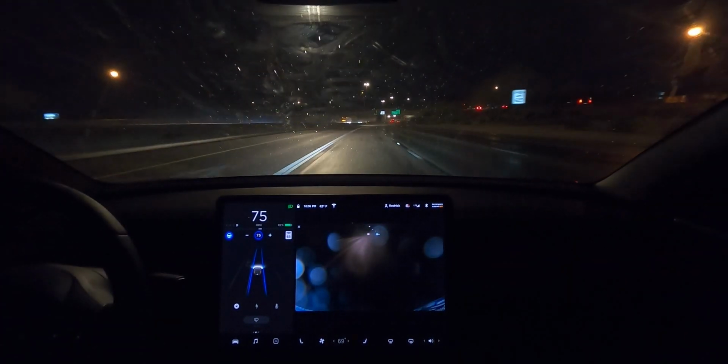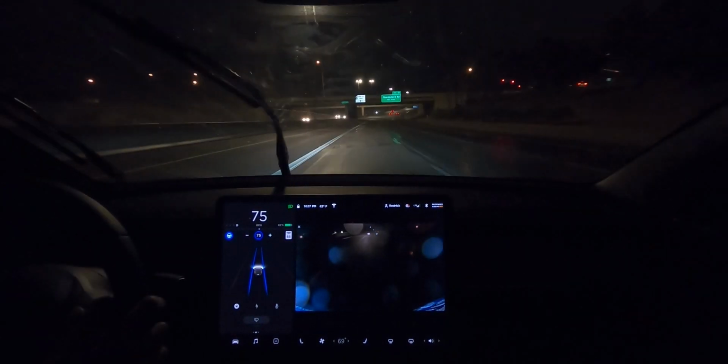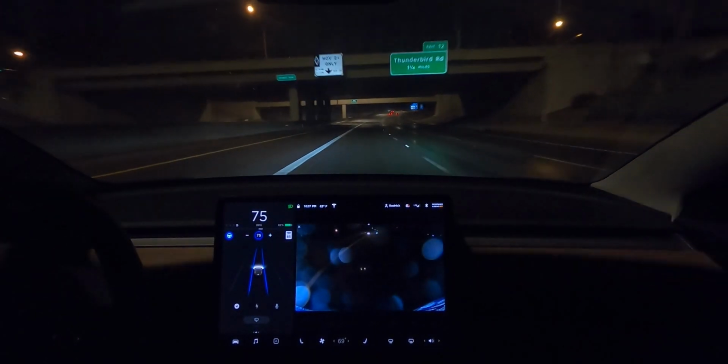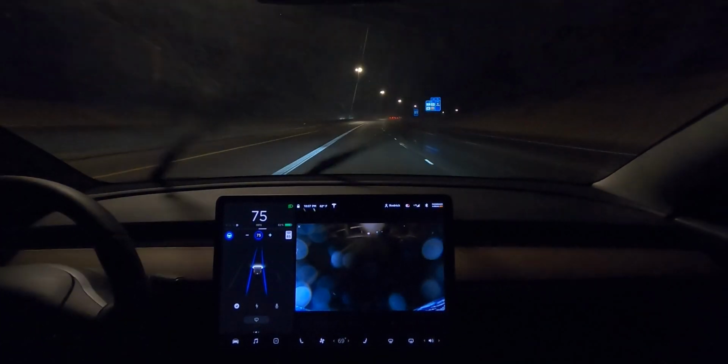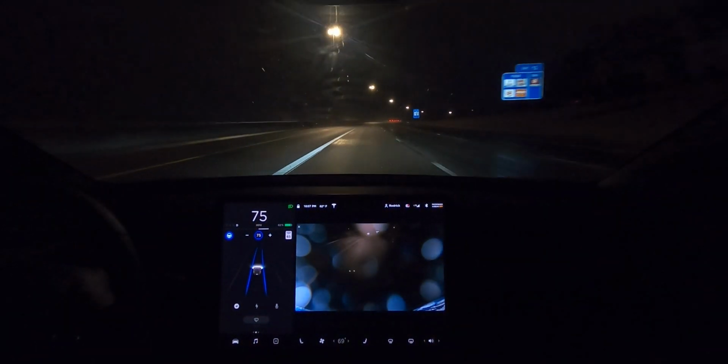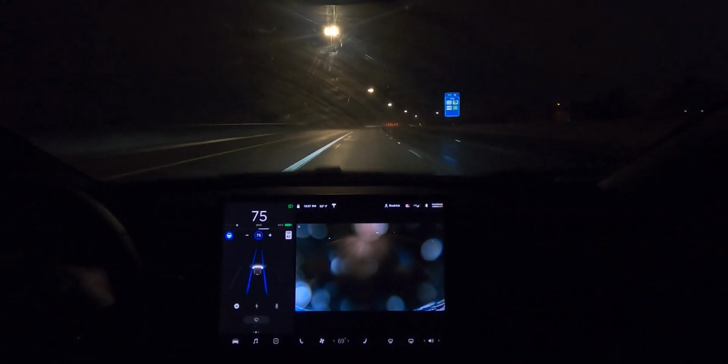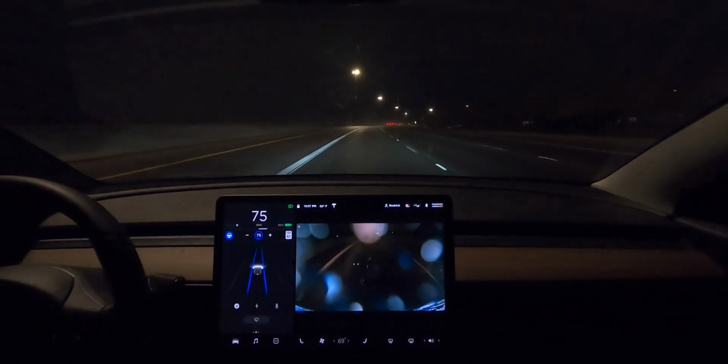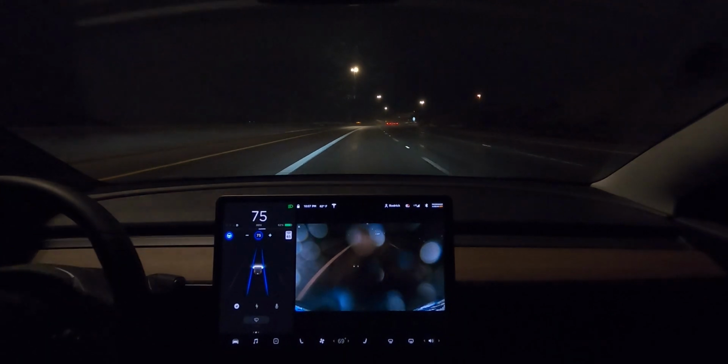Fine. I'm gonna have to be getting over now to get this next exit. But I wanted to finish this curve off first. Are we still curving? This is kind of weird.